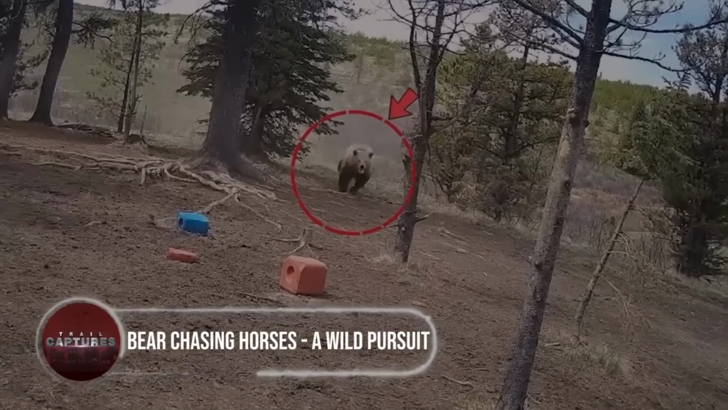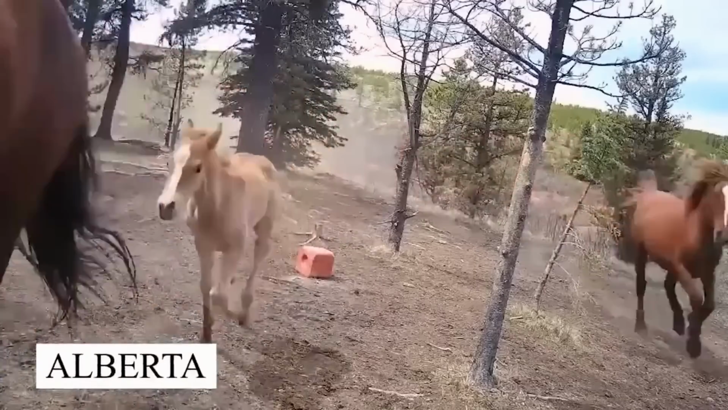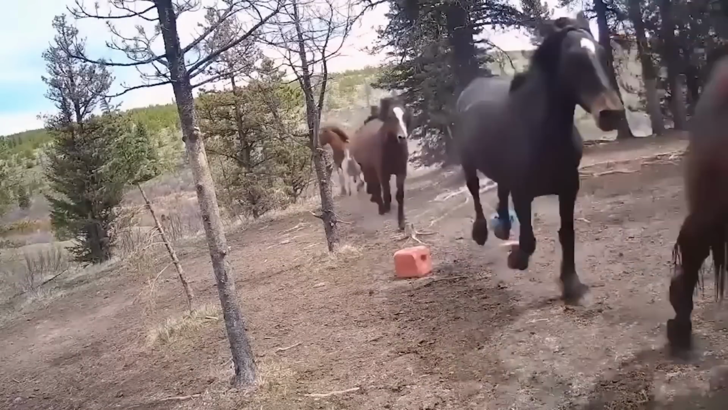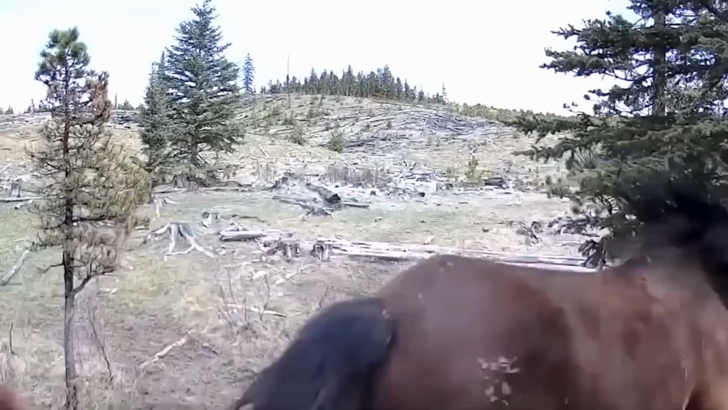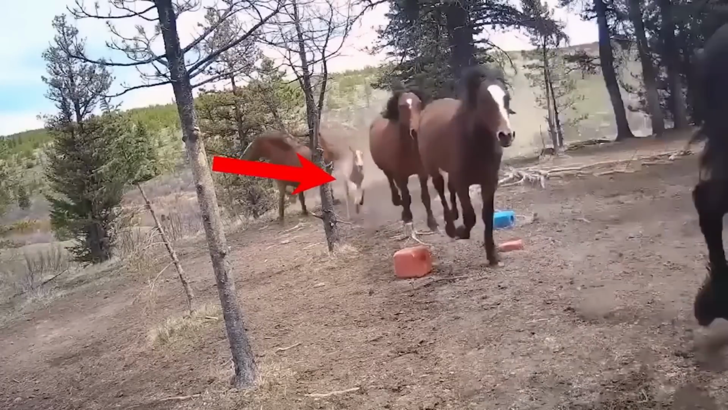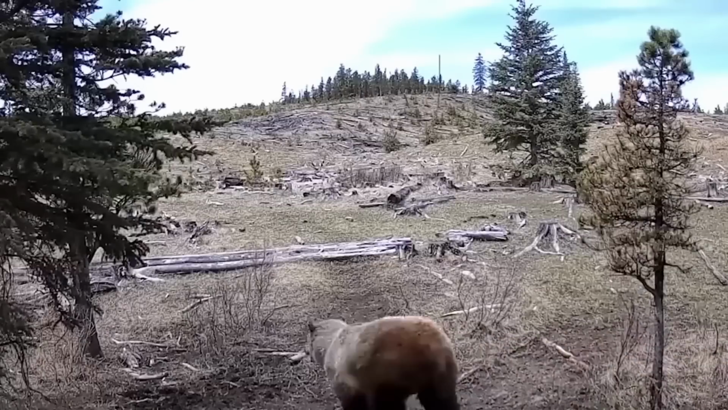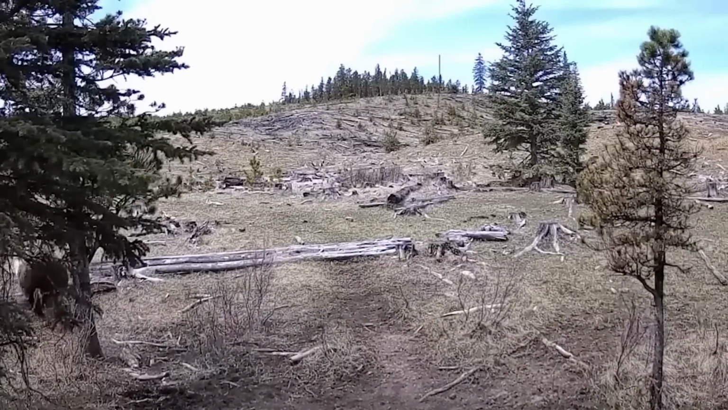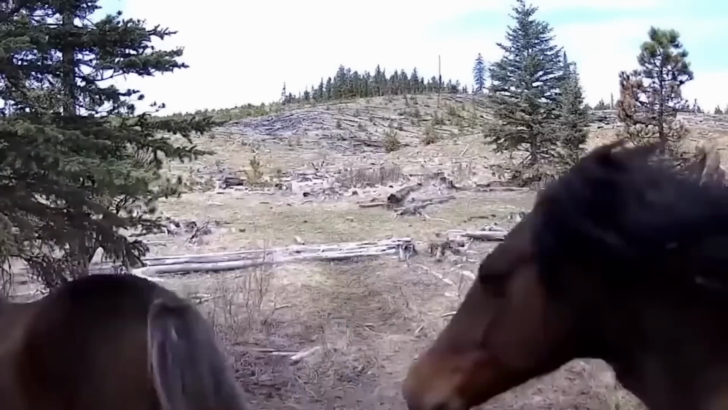Bear chasing horses, a wild pursuit. In the untamed wilderness of Alberta, a breathtaking sight unfolded as a group of wild horses thundered through the woods, kicking up a cloud of dust in their wake. Among them, a white foal darted with pure fear etched on its face. Suddenly, the scene took a heart-stopping turn when a massive grizzly bear emerged from the dusty haze, hot on the heels of the galloping horses.